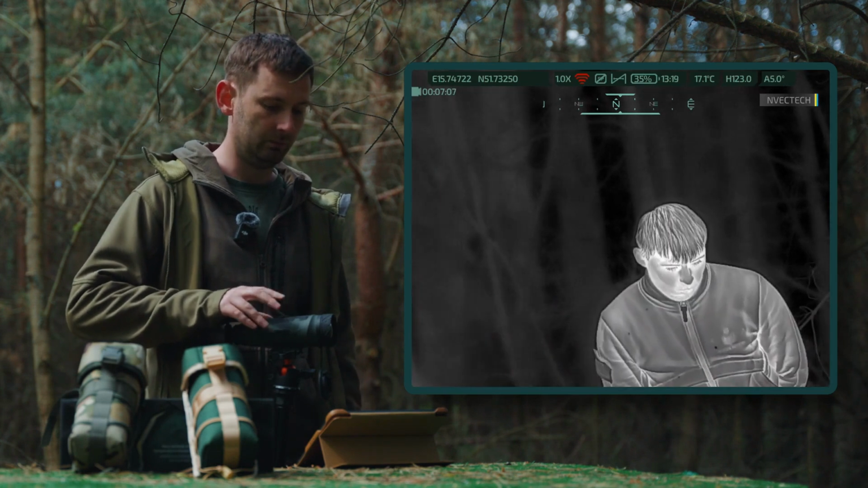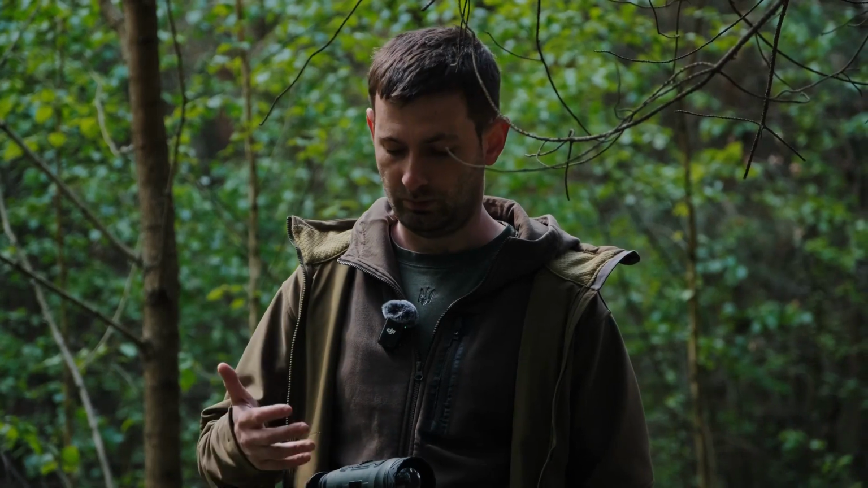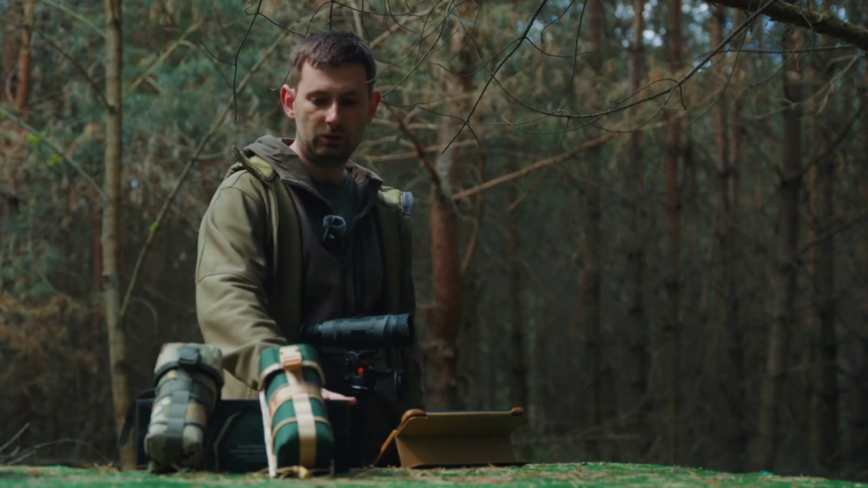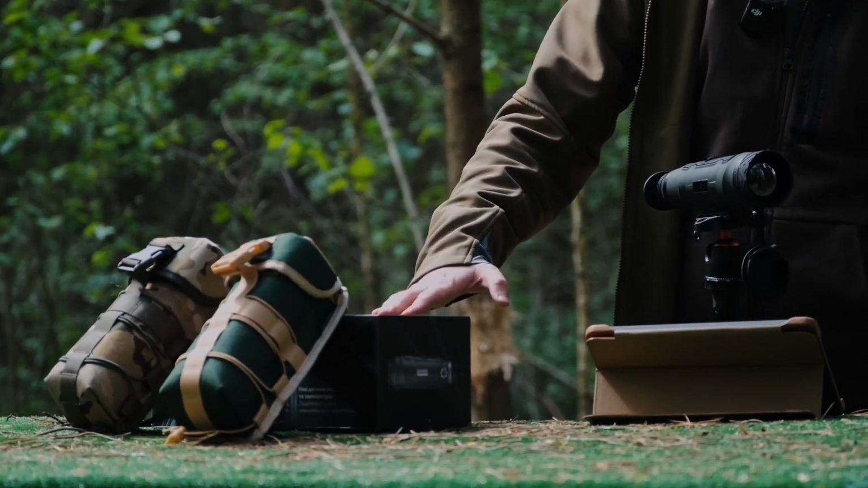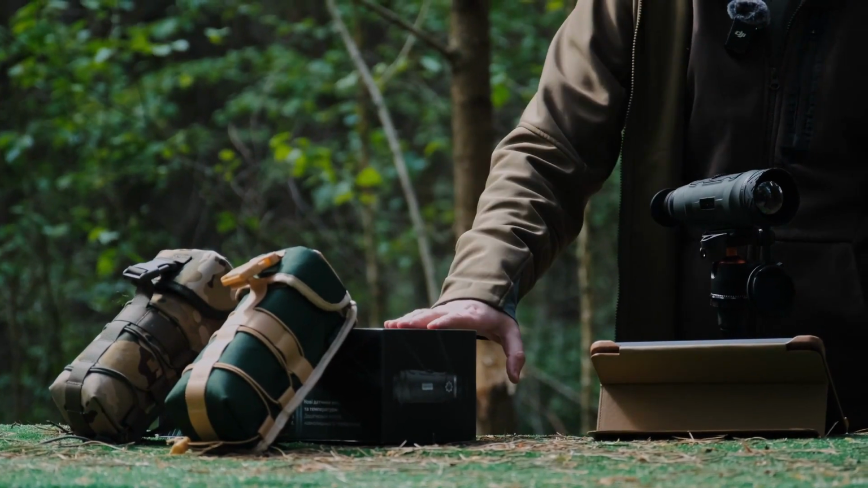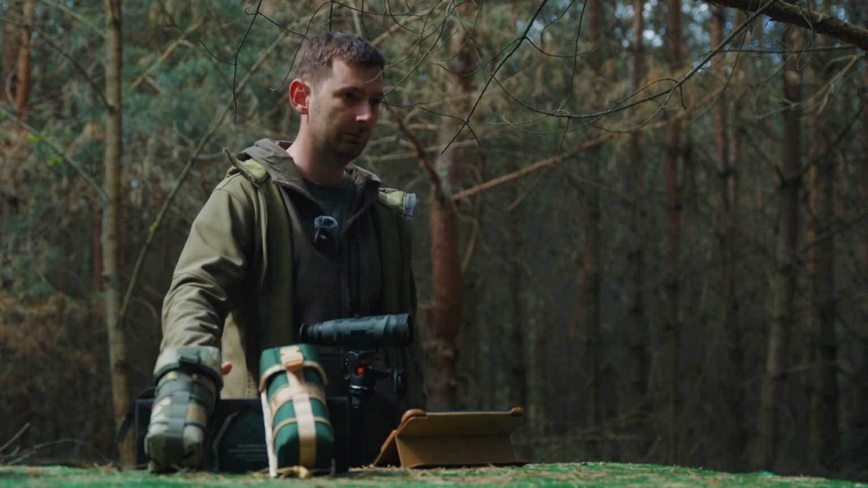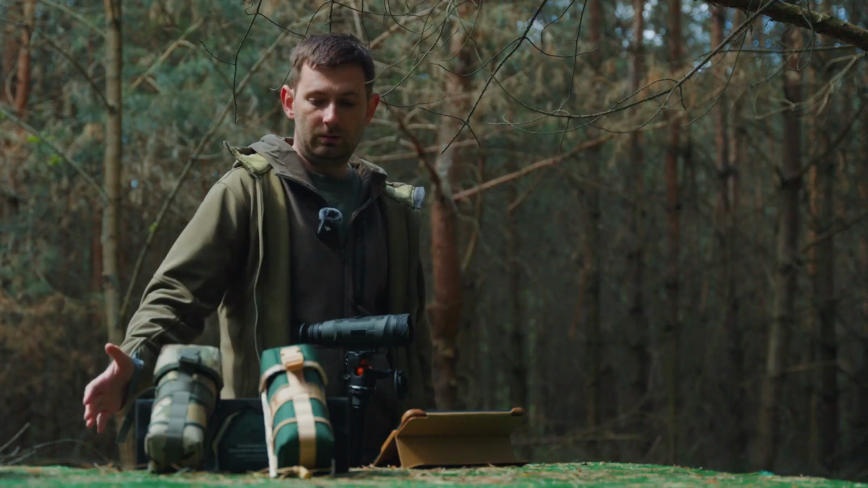That's basically it. Everything is very simple and straightforward. This monocular has gained recognition in Ukraine. This is the box it comes in. The package contents may include different pouches for different markets. This pouch is for Ukraine, and this pouch is for European and American markets. However, the contents inside are identical. In other words, this product is dual use. It can be freely sold on the civilian market. That's all.